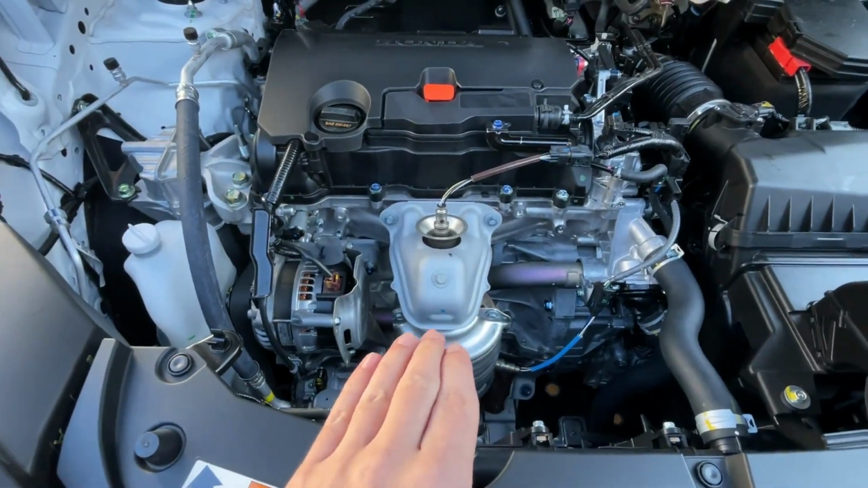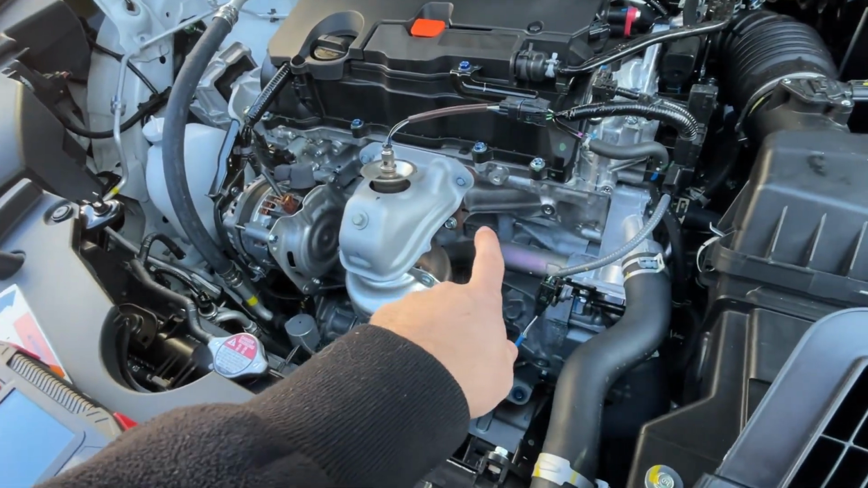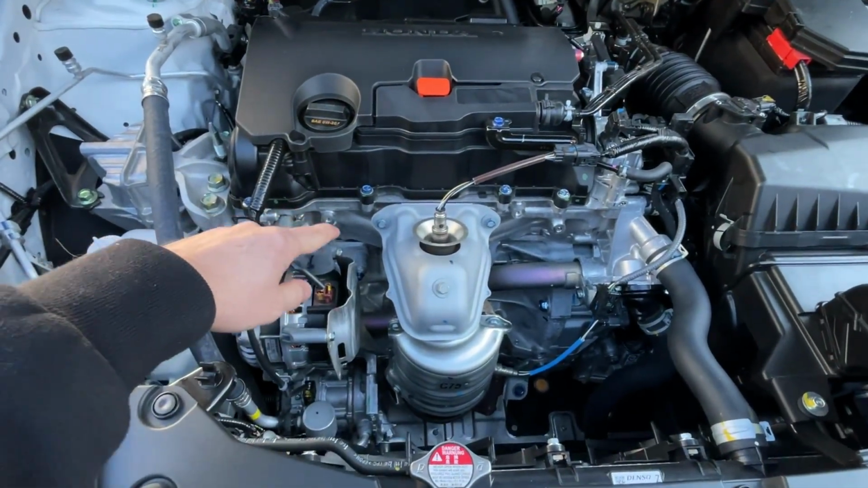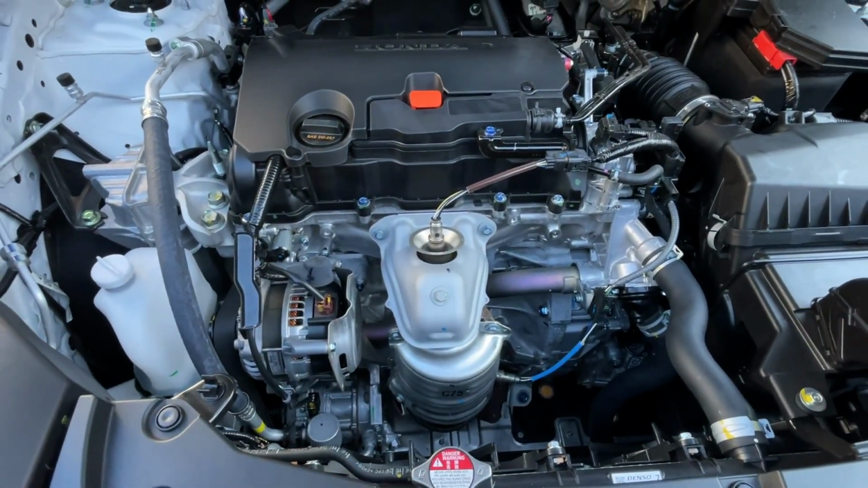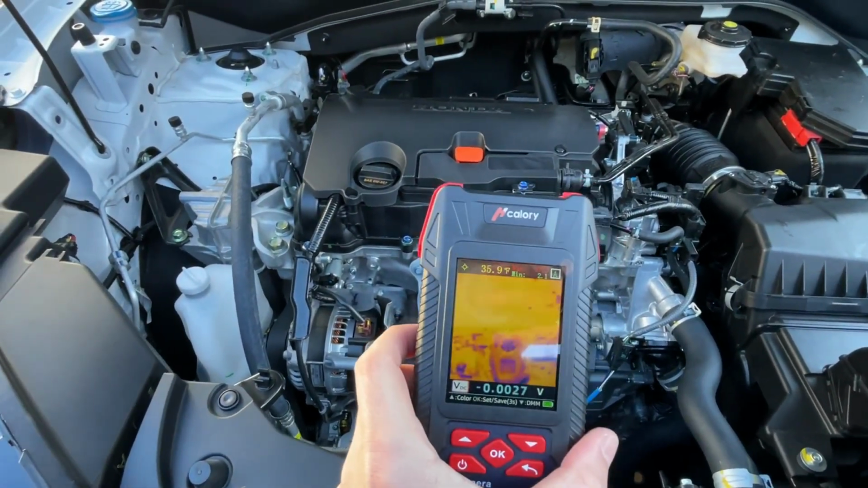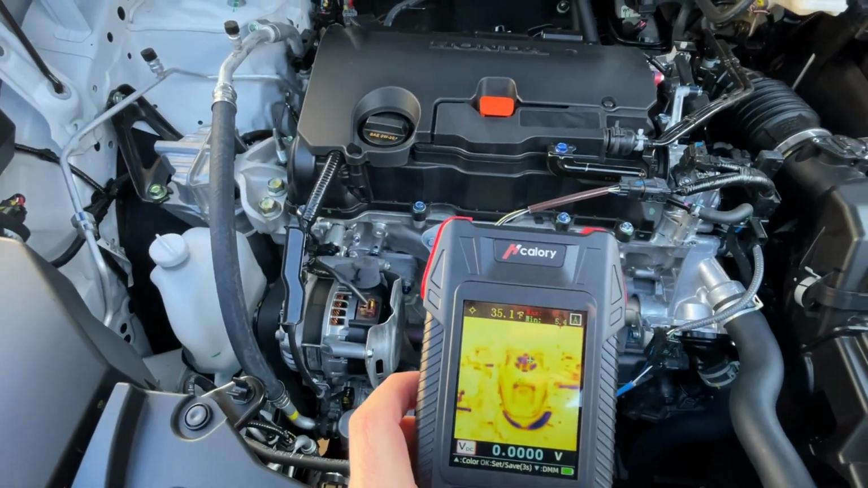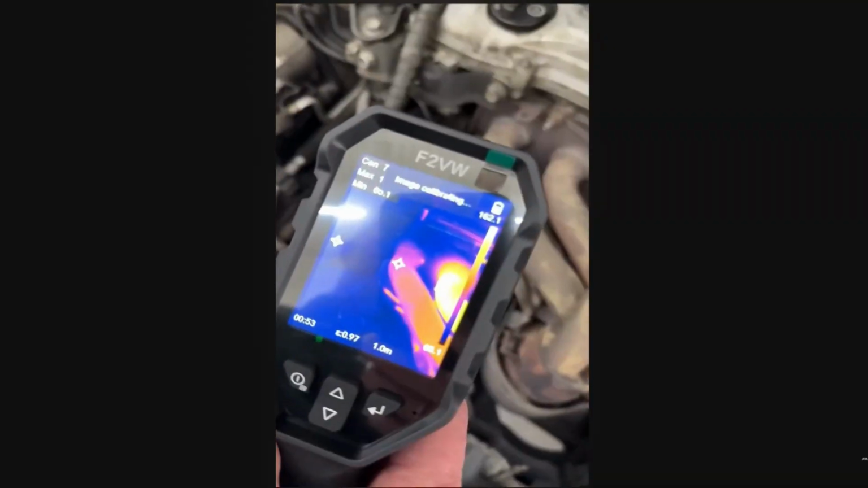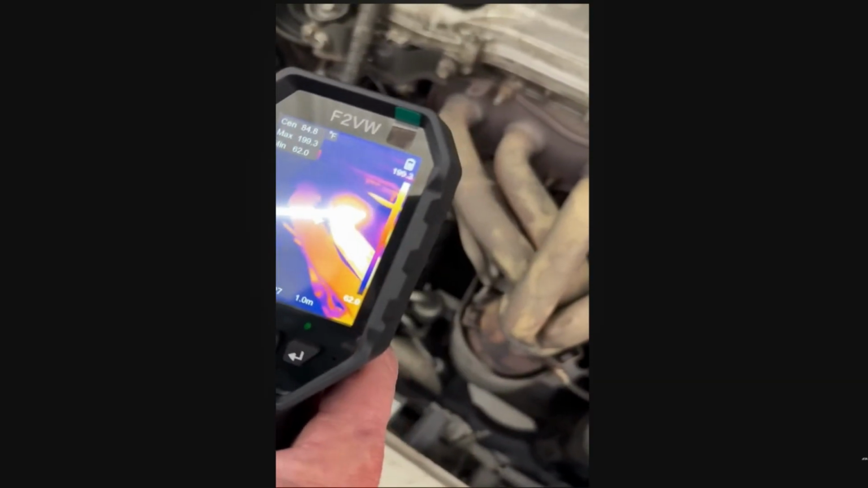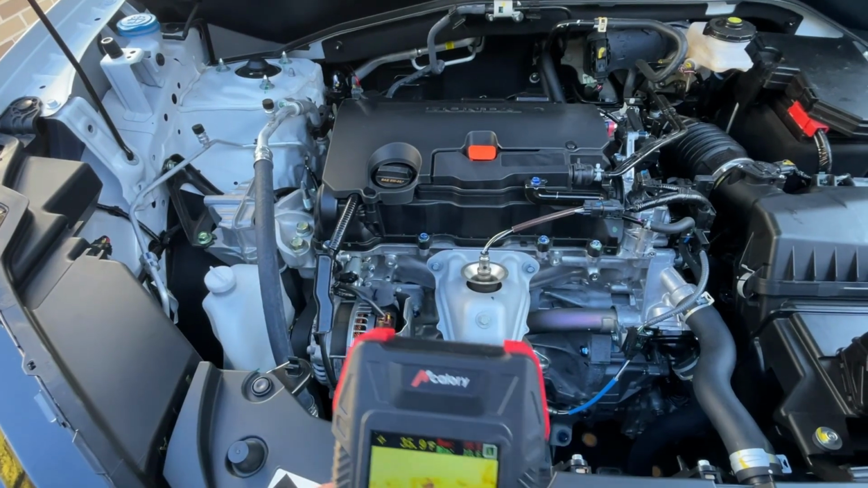Now, not this engine specifically, since this is a one-piece header design, but if you're having an older engine with a tube coming off each cylinder, and let's say you have a misfire in your engine, you can actually take the infrared camera, point it on the header, and you will see some of the headers getting hot, and there will be one header that does not get hot. That header that is low on heat is usually where the misfire is taking place.